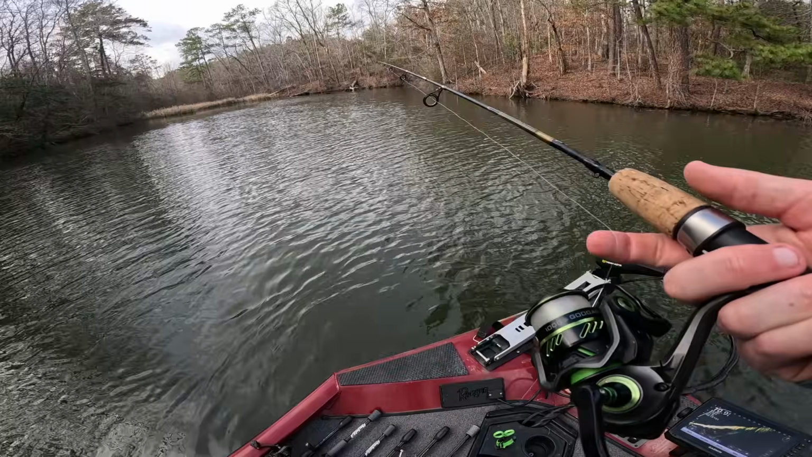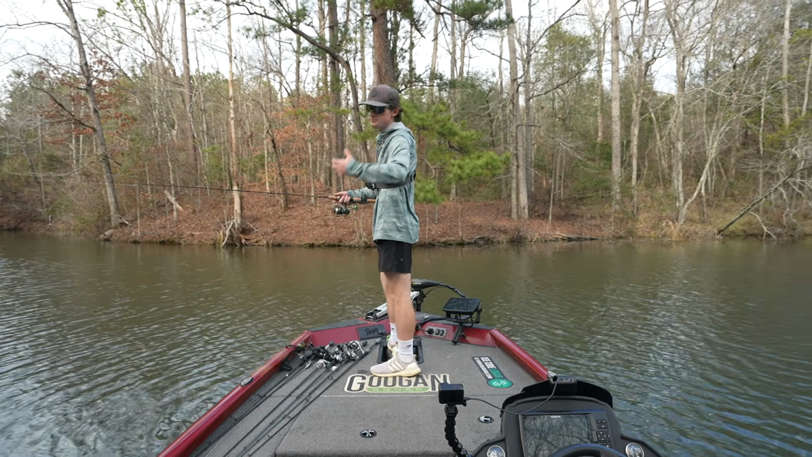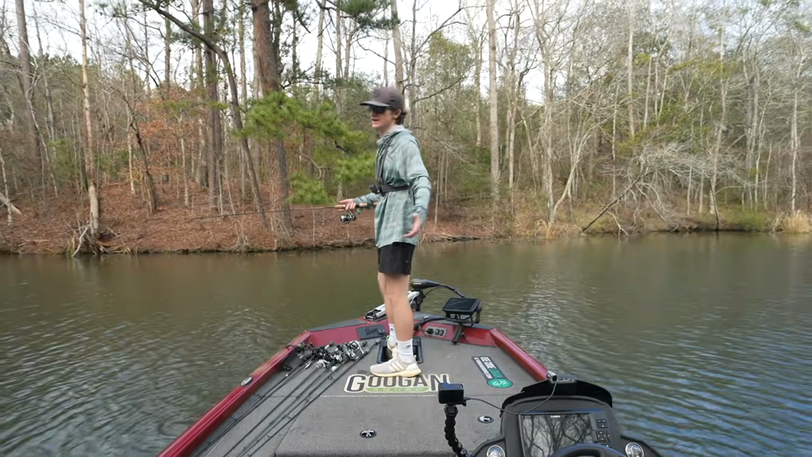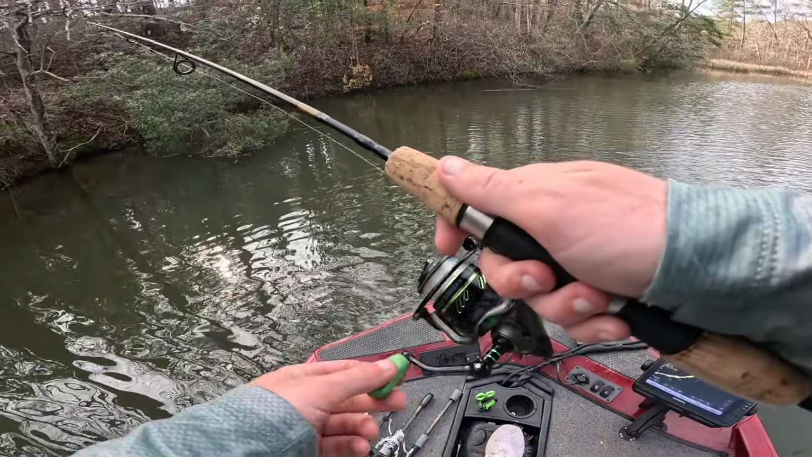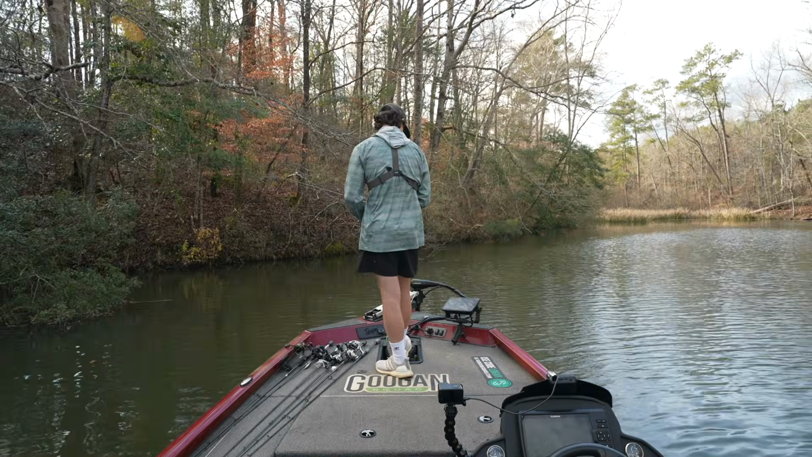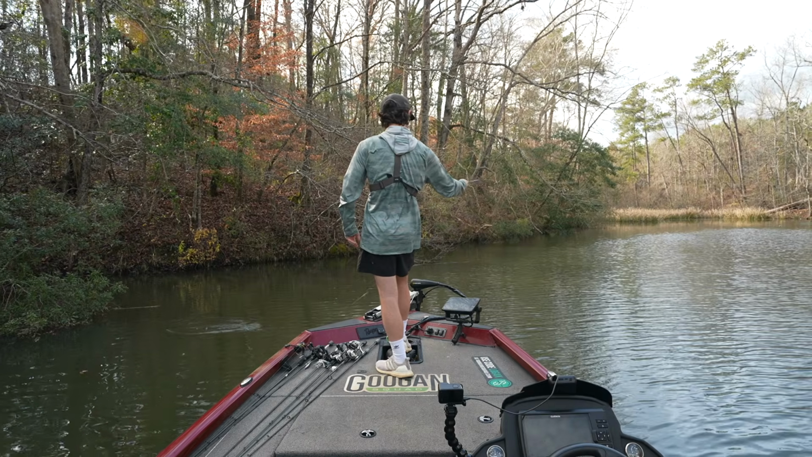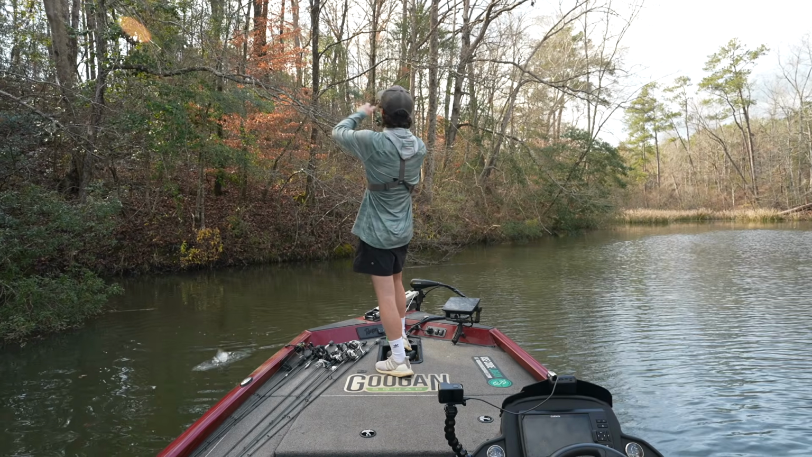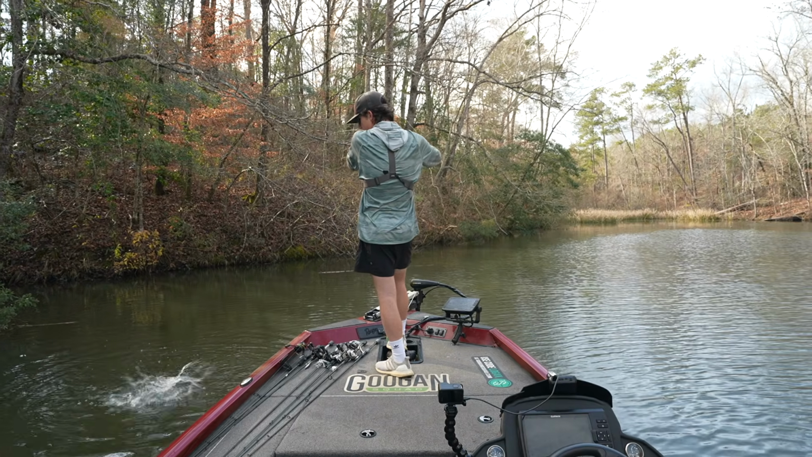I think it is safe to say we have found the fish. And I don't know if you guys are like me, but as long as I catch, I don't care what I catch. Like right here behind this little tree. Oh, there it is. Oh, that's another good one. Oh my God. Oh, that's a tree. Oh, everything's falling apart. We have massive crappie.